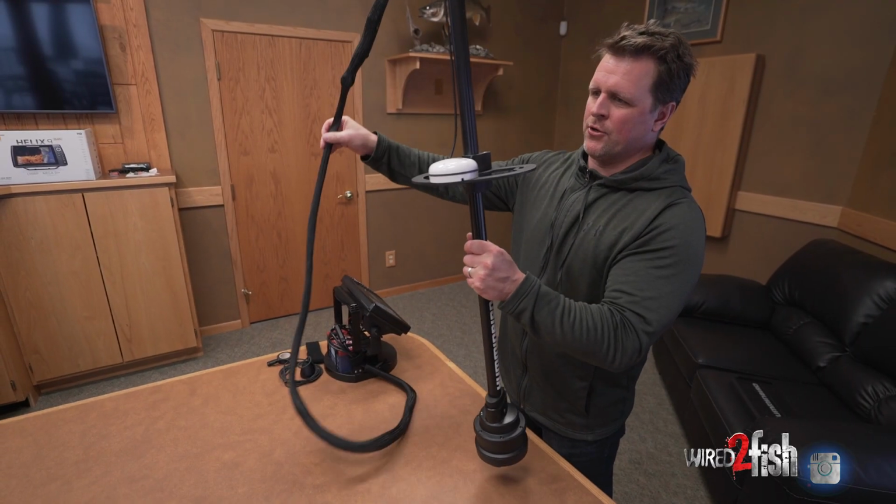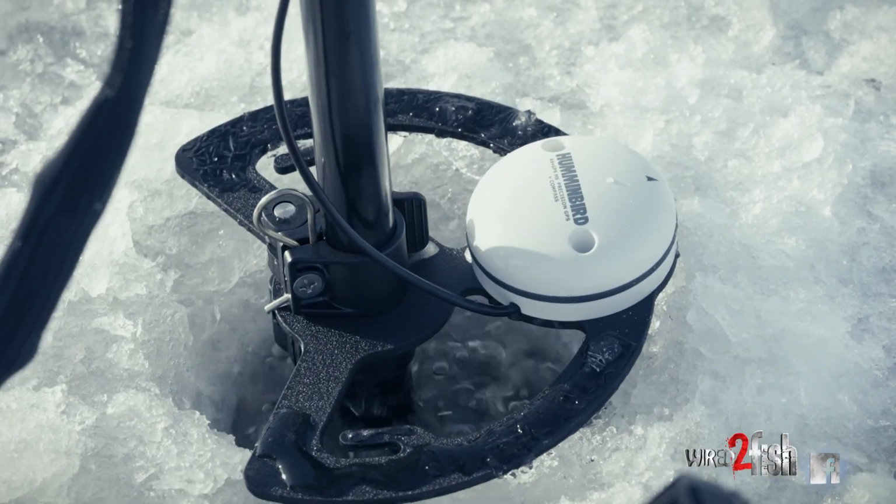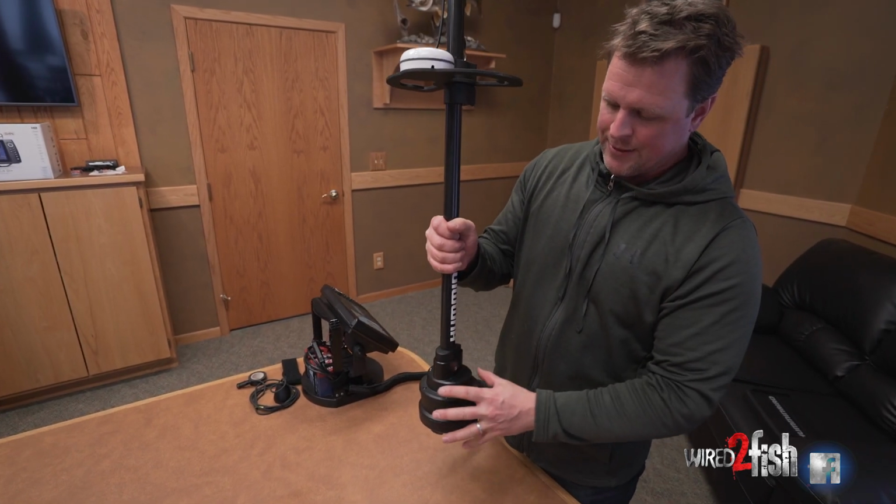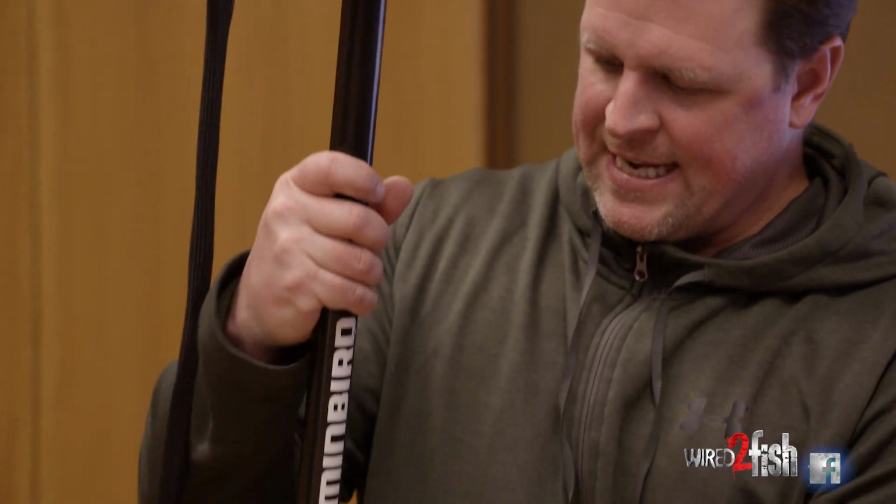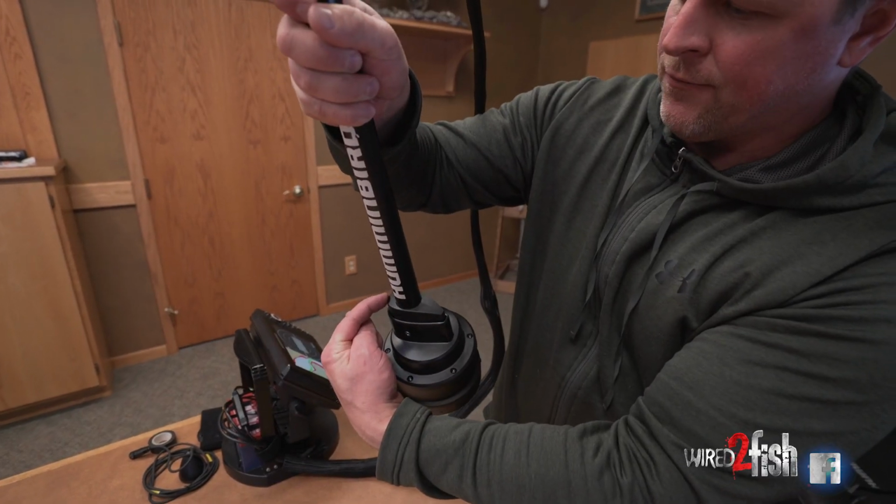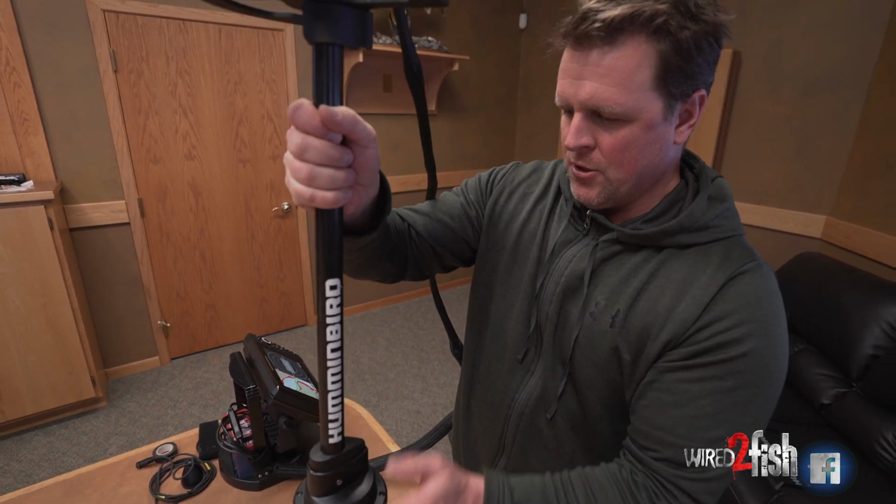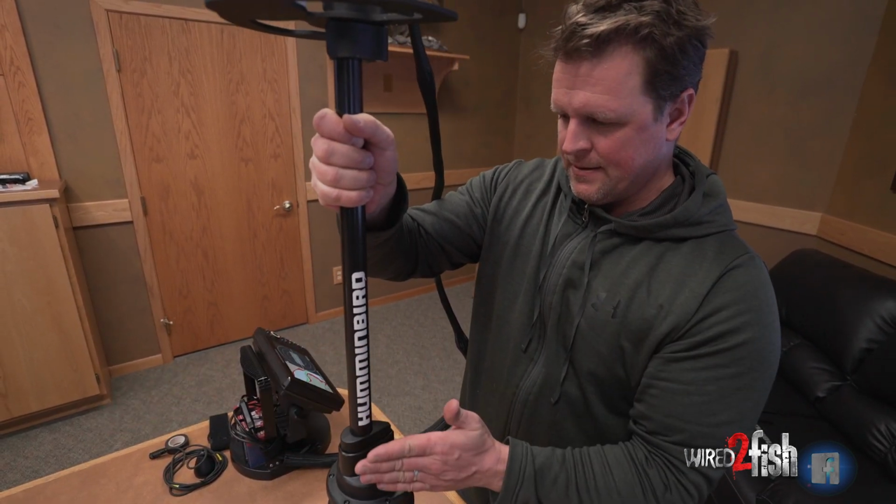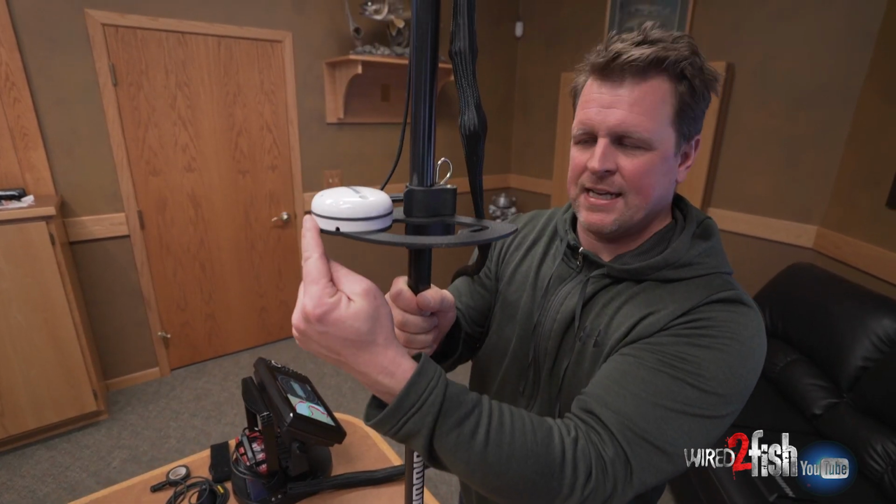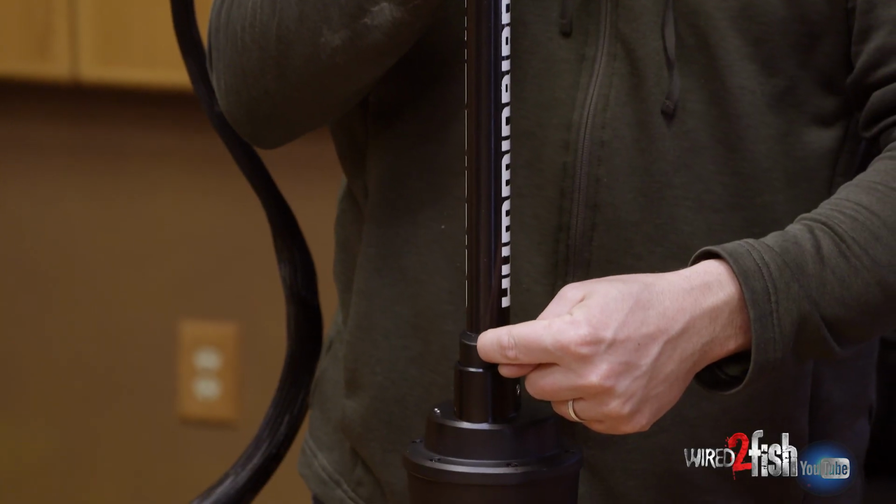So as we saw earlier in our setup, we have this plate here that rests on the ice, and we have our precision antenna mounted to it. And we have our actual 360 transducer here. If you take a look at that, you'll see the teardrop shape. This side is your forward-looking portion of the transducer. So where that's pointed is your 12 o'clock basically. I want my precision antenna aligned with the arrow on top with the transducer.